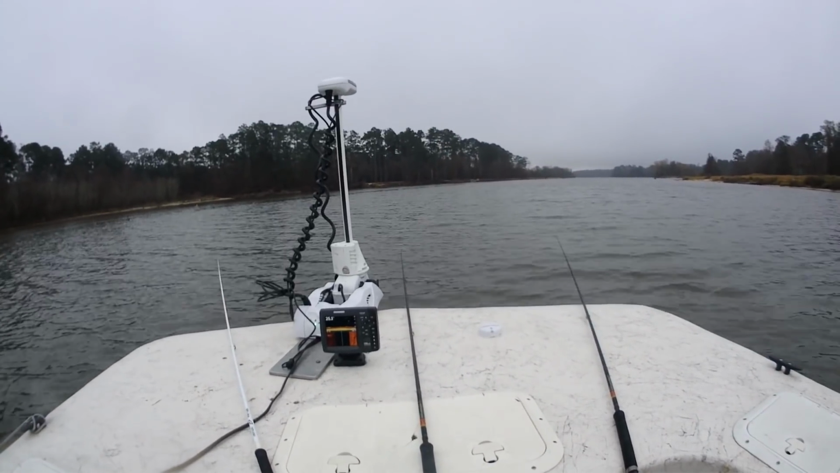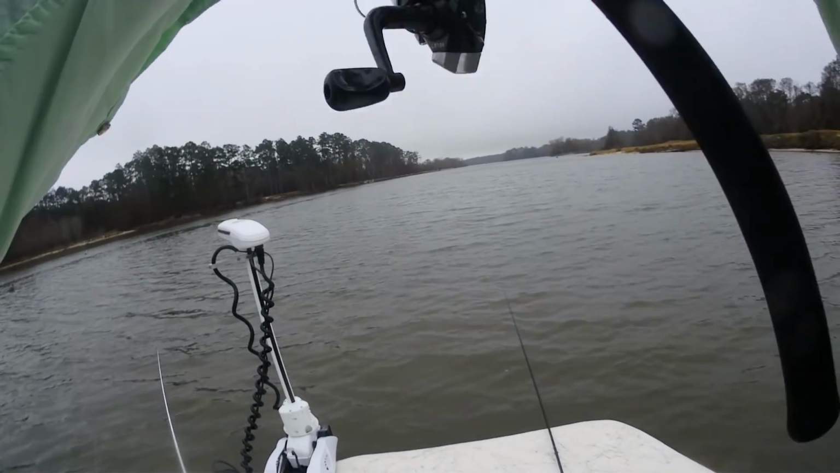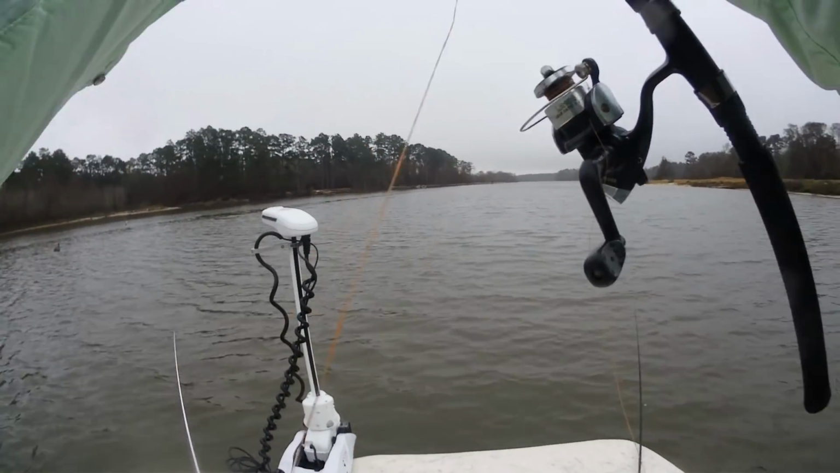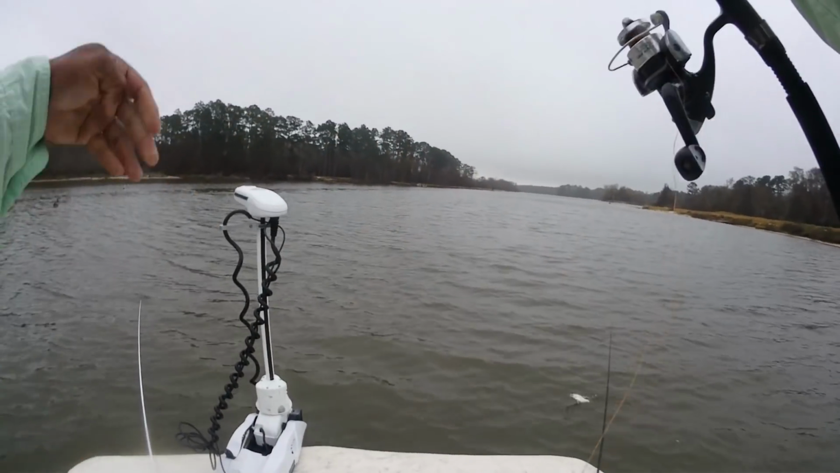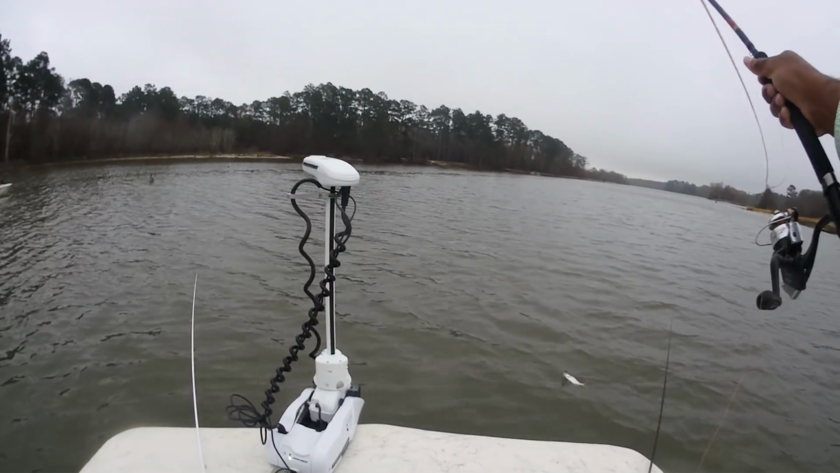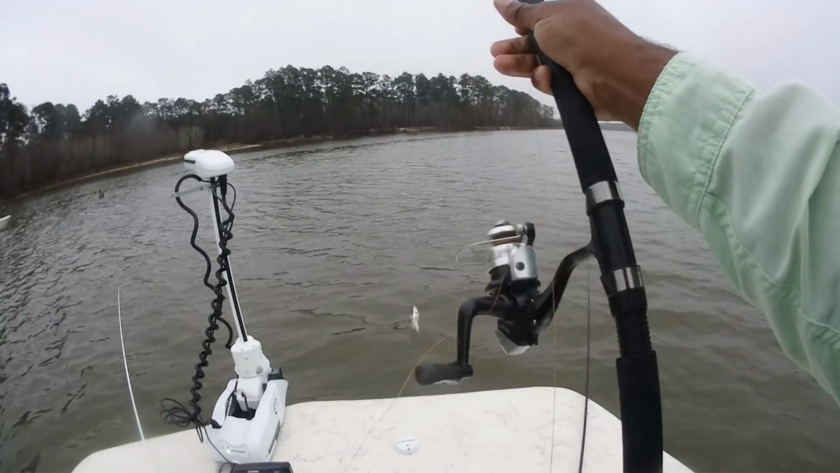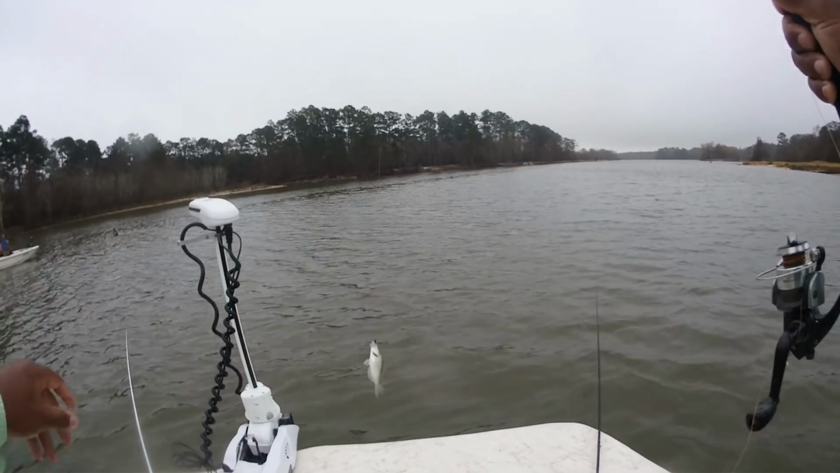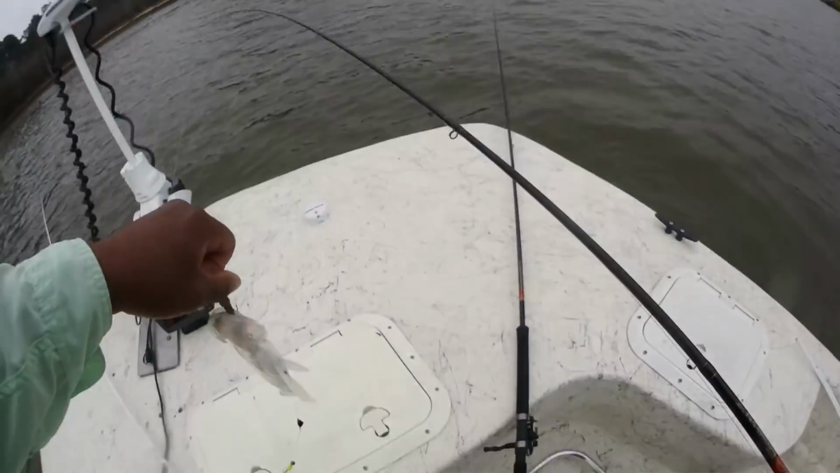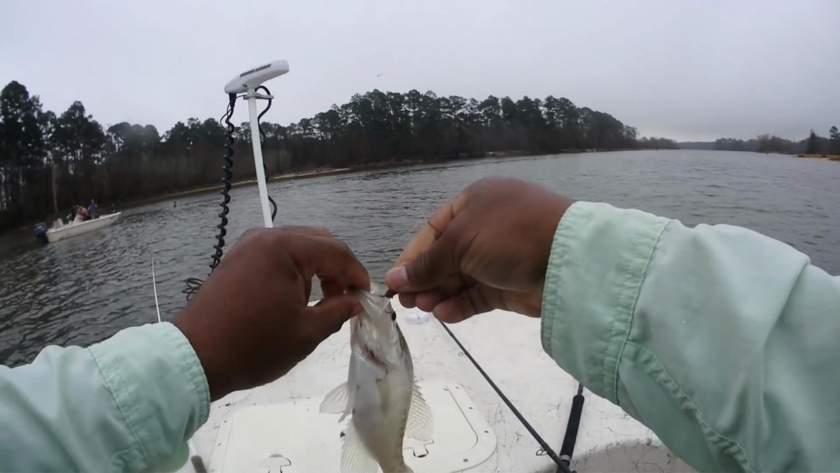But there's another one, and you'll probably be able to see that little rod tip. That's a smaller fish, but a fish nonetheless. He hit on the dark color bait.